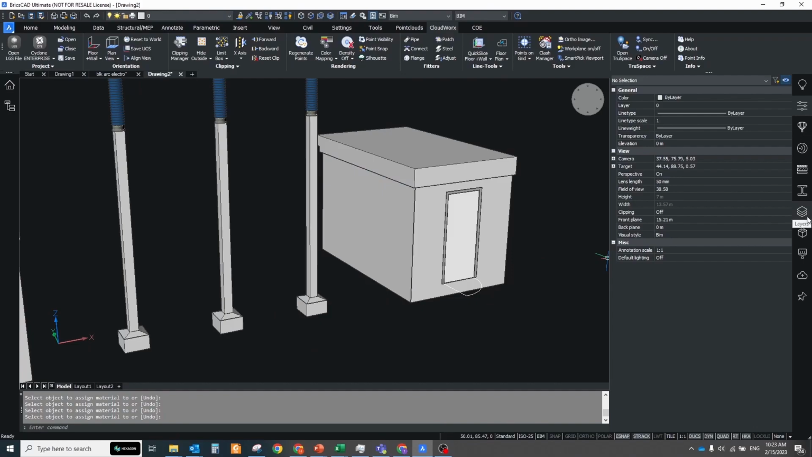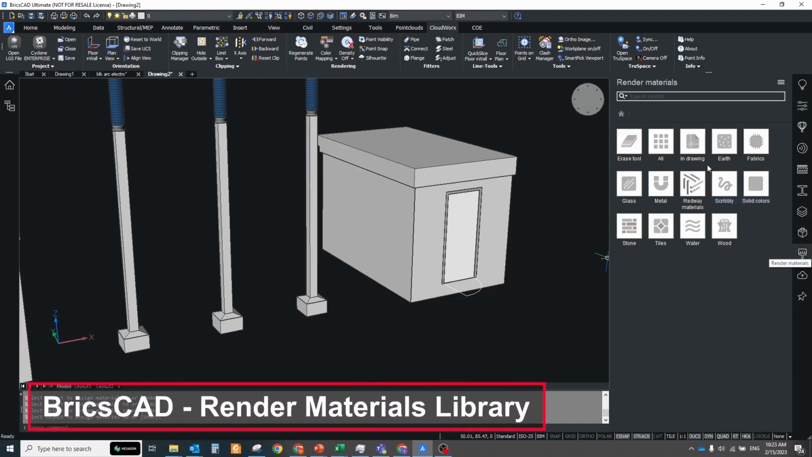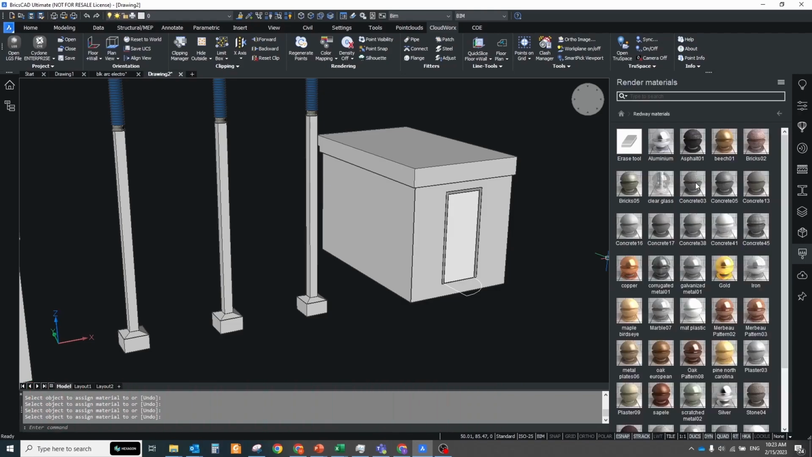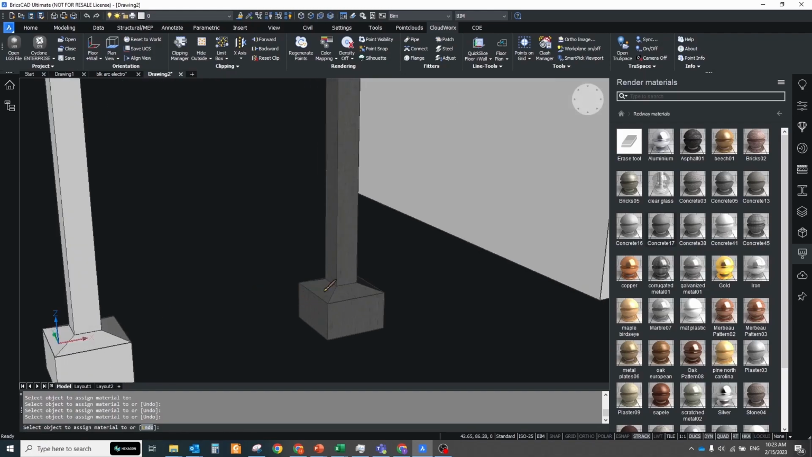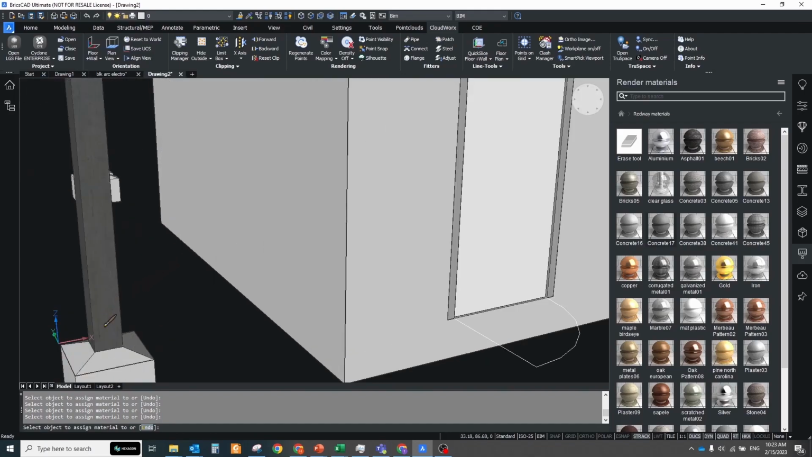When all your model is done, apply some materials to it to get better visualization and later use them as a separator. When you bring the model to Twinmotion, there is an option to group elements by material. Standard BricsCAD comes with a large number of free materials and textures, but even with all these materials at your fingertips, you might still want to add your own materials to the library.